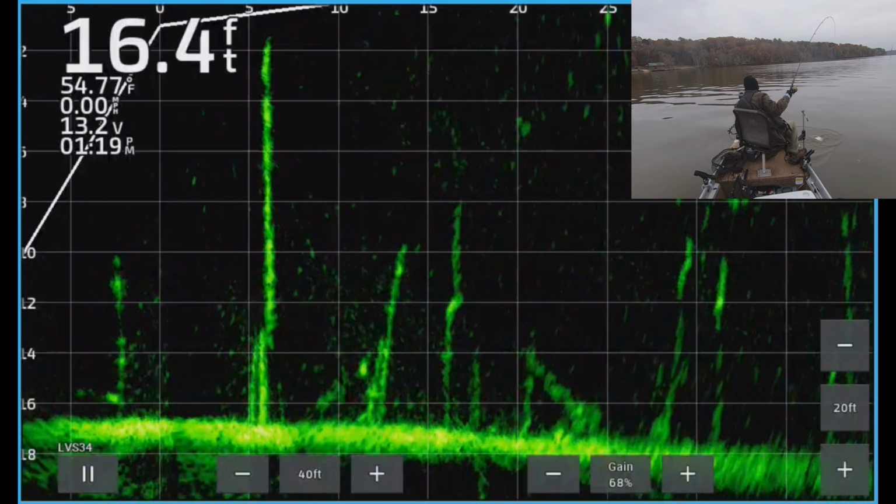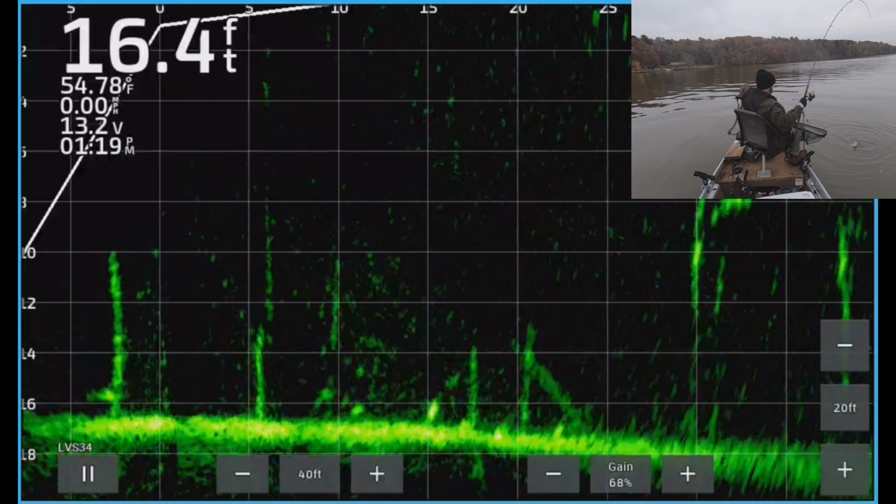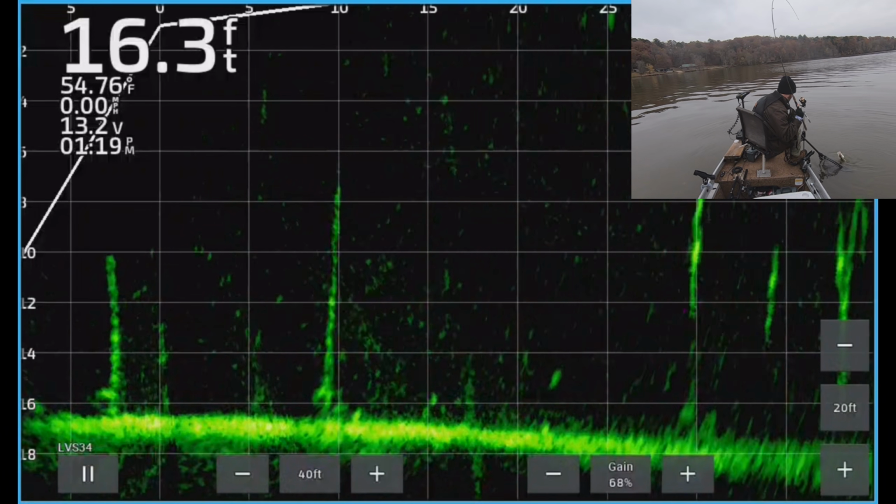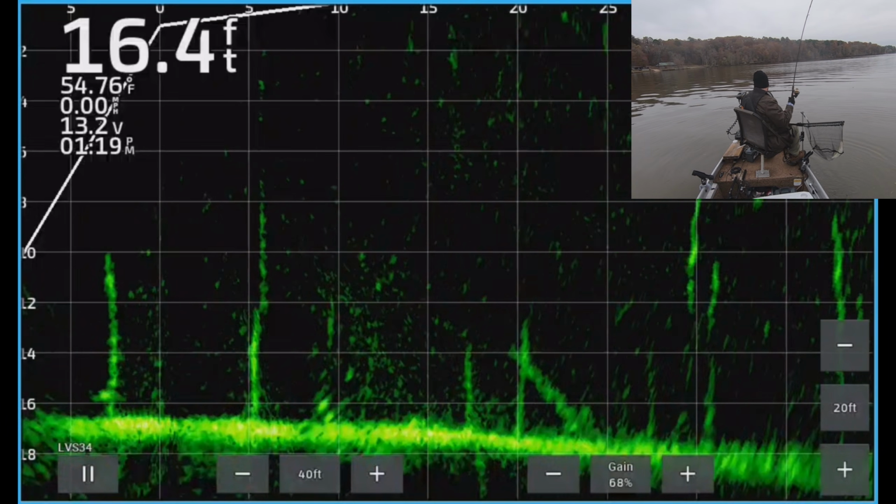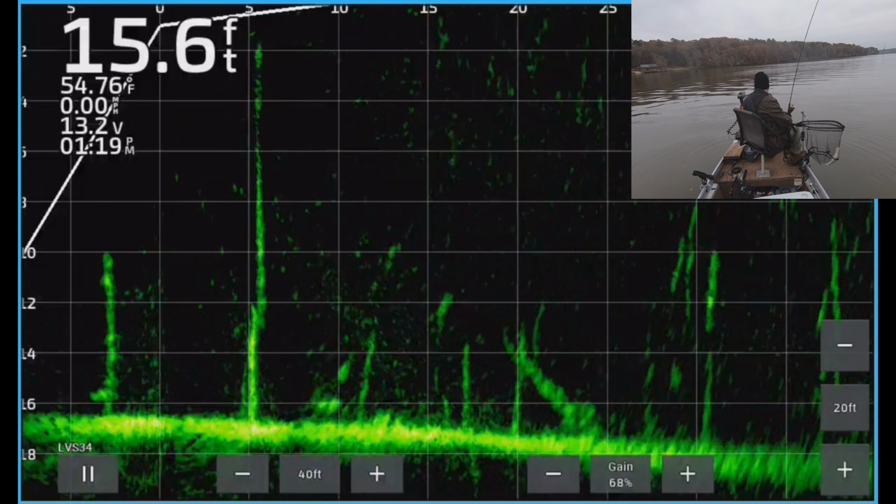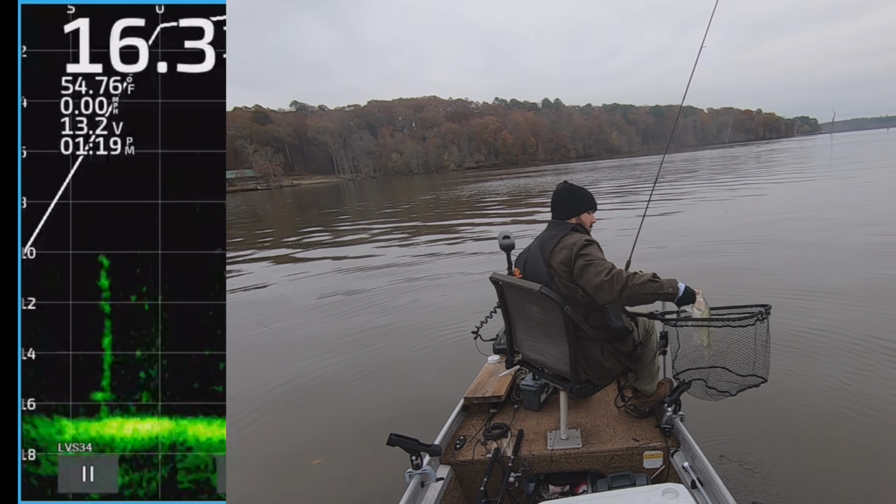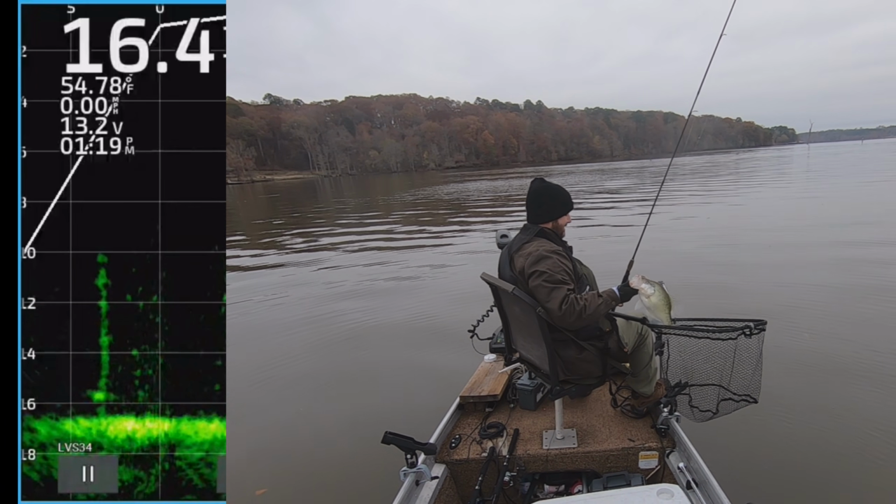Whoa. That's a big one. Oh, man. Ooh. He did not want to bite. Oh my gosh. This is by far the biggest fish of the day. By far. Look at that one.